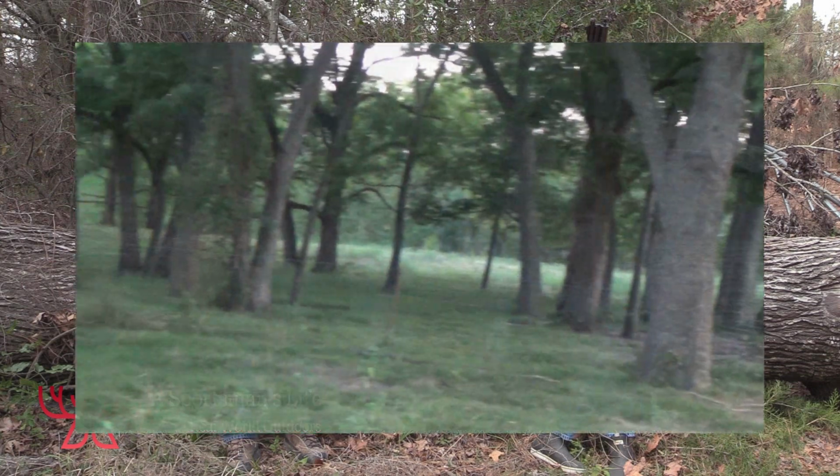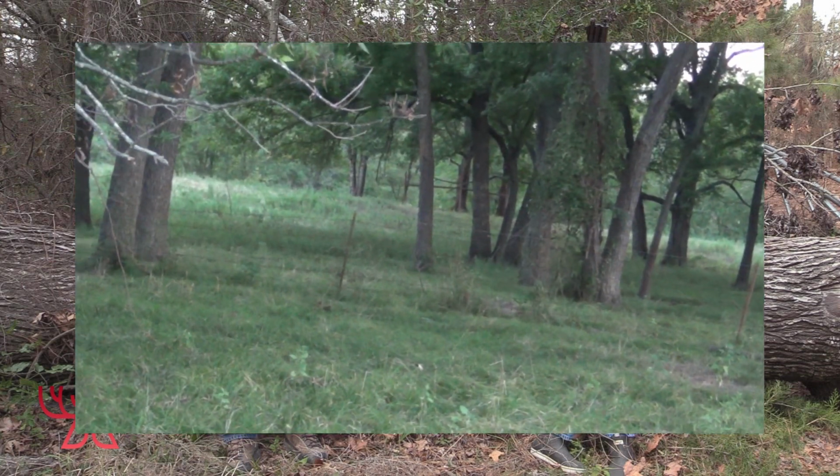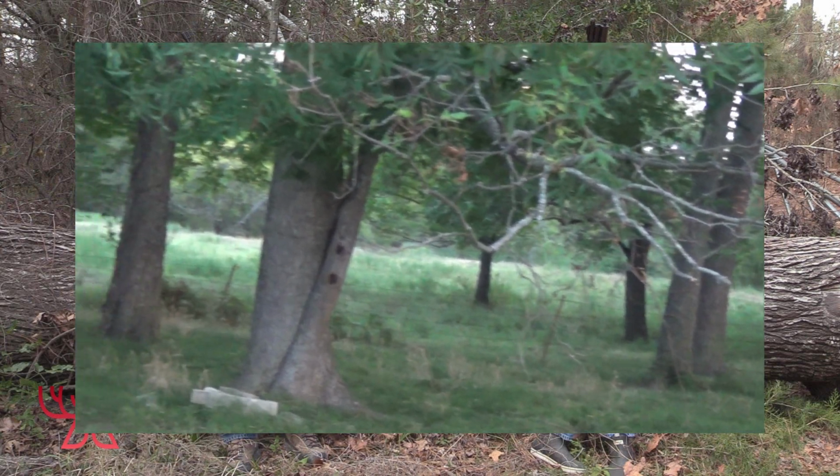I want you to look at my hunting setup here. You're going to get a laugh out of this, I'll bet you. But I think I'm going to get a hog out of it.